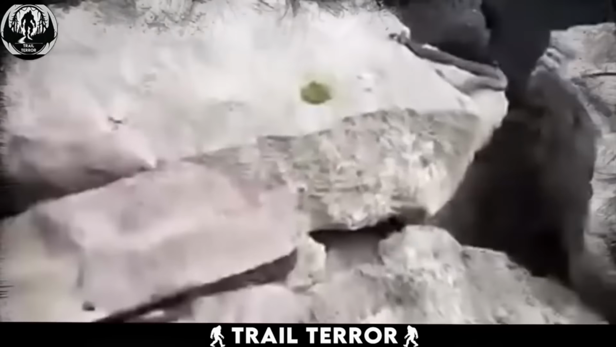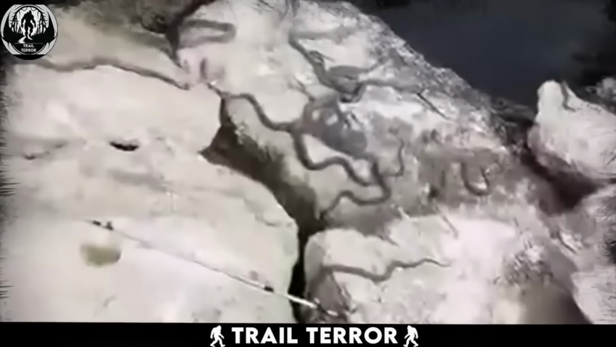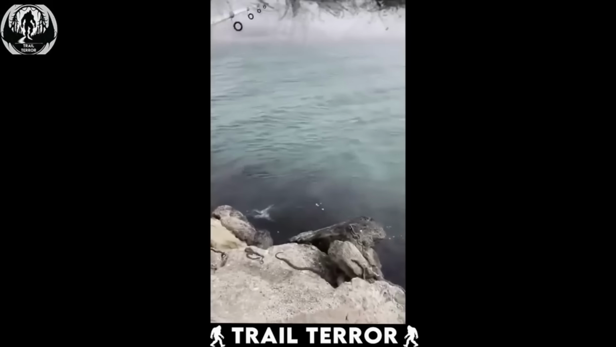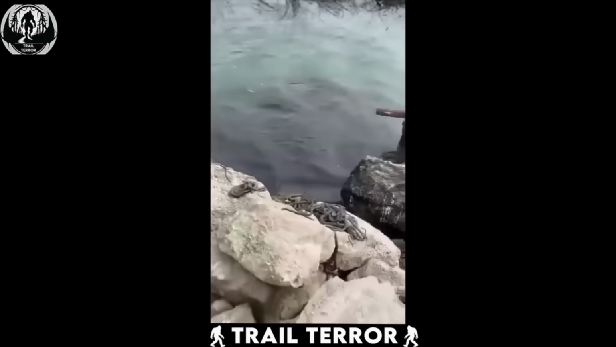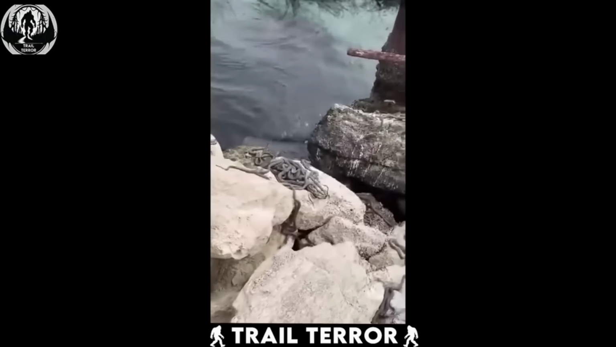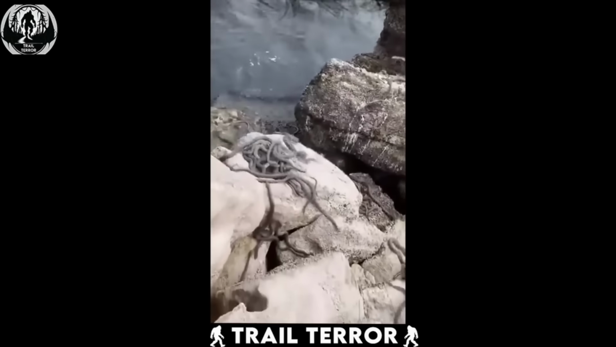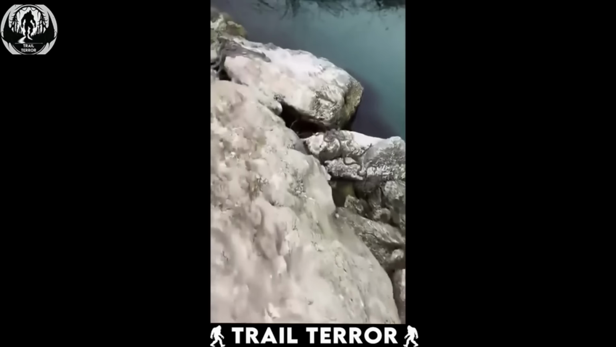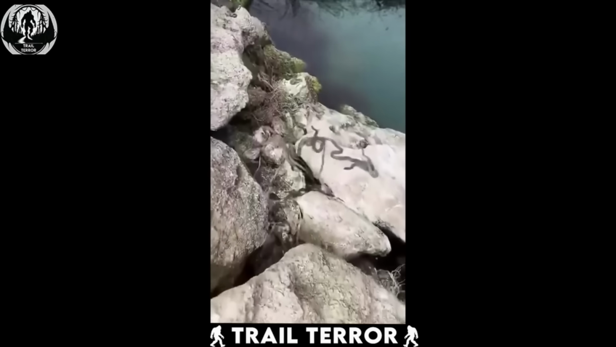Imagine a place where rocky shores teem with thousands of slithering serpents. That's Snake Island. The video shows a fisherman casually casting his line from the edge of the water. But here's the terrifying twist. The shore he's standing on is actually a writhing mass of snakes.